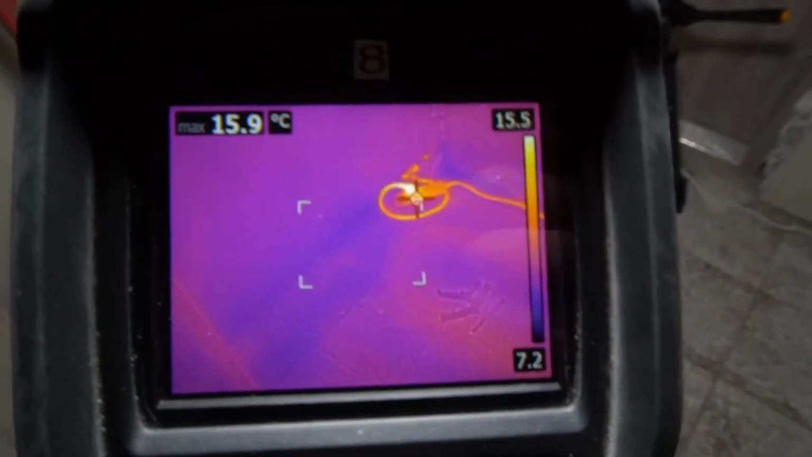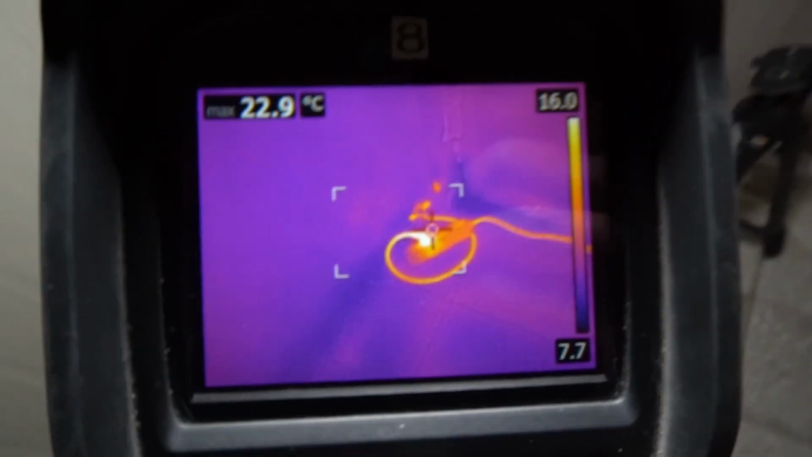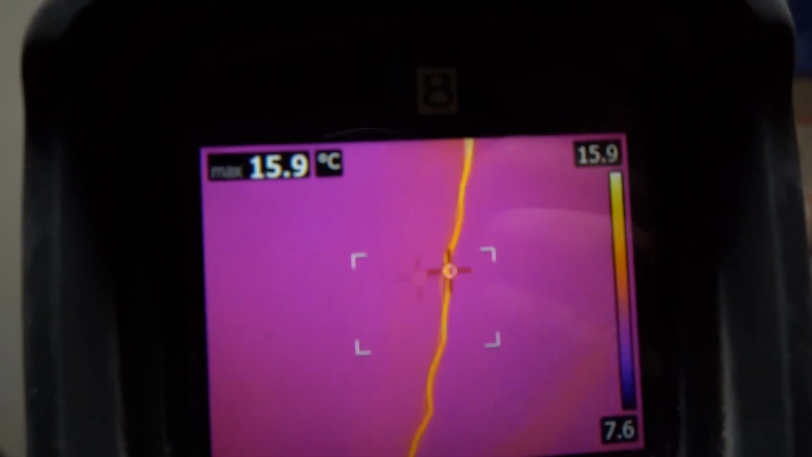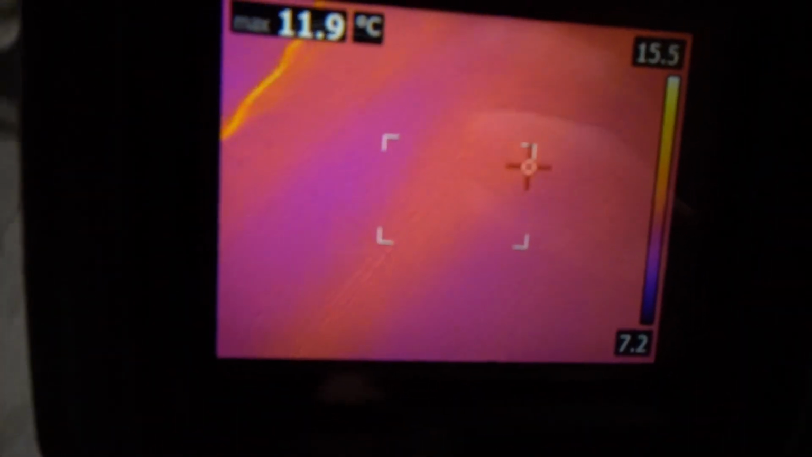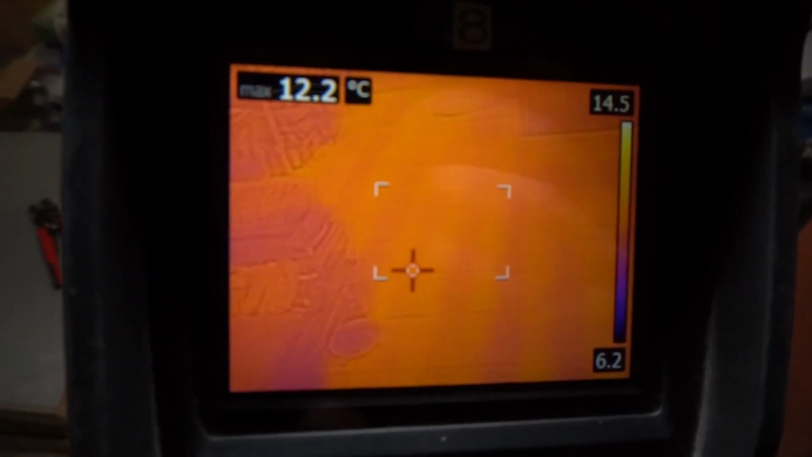Sorry for a crude screen recording, but it's convenient for me. You can see the power strip is working. But also you can see the floor is getting warm. So you can see all the strips of heating wire.